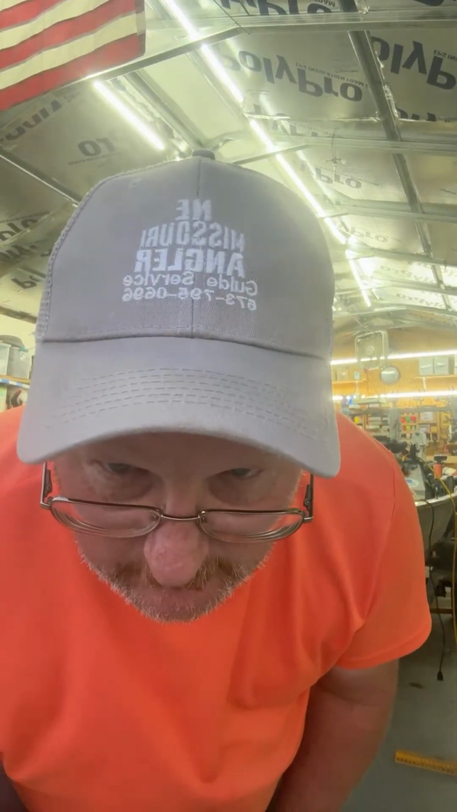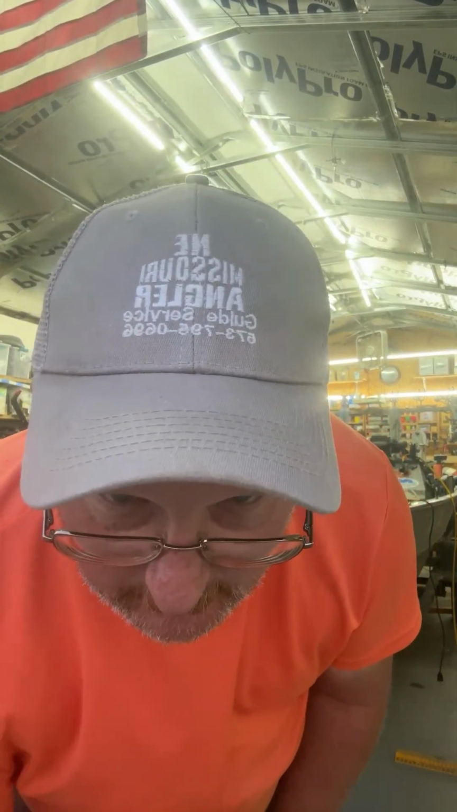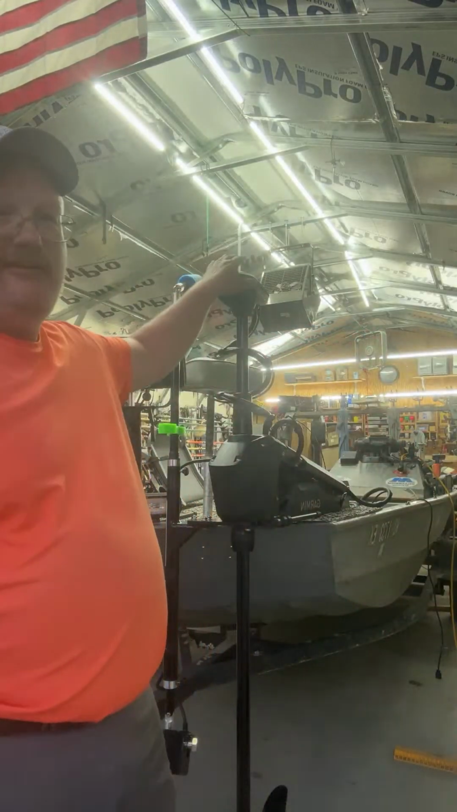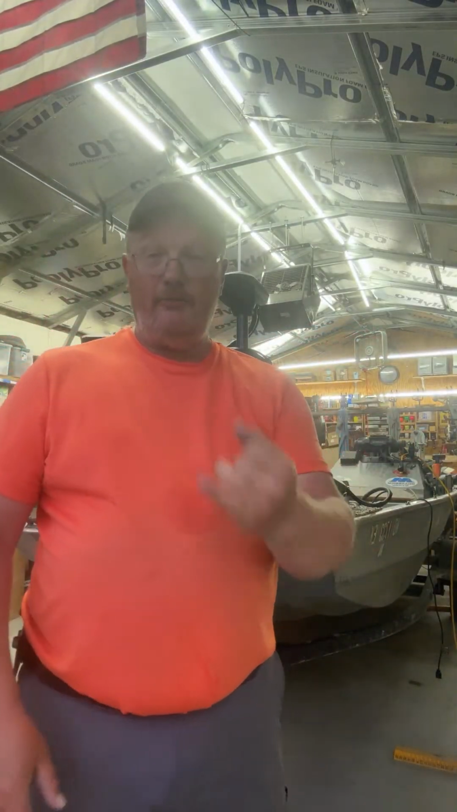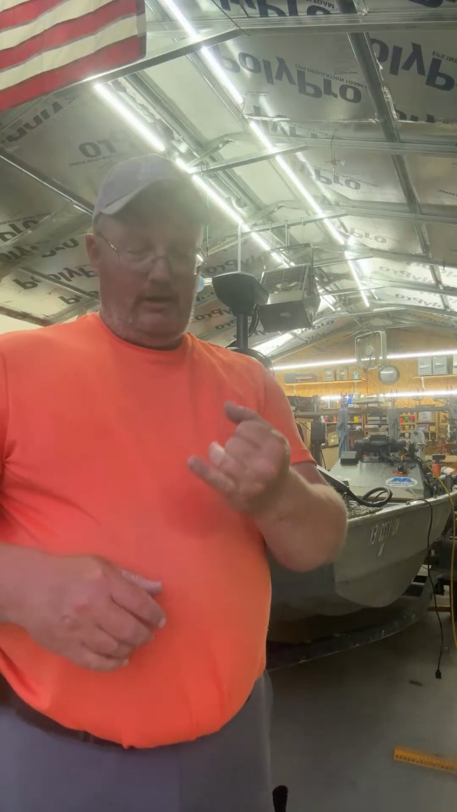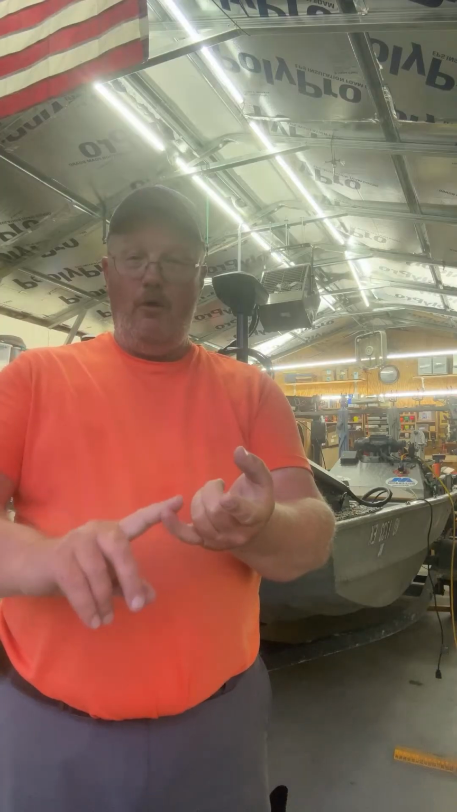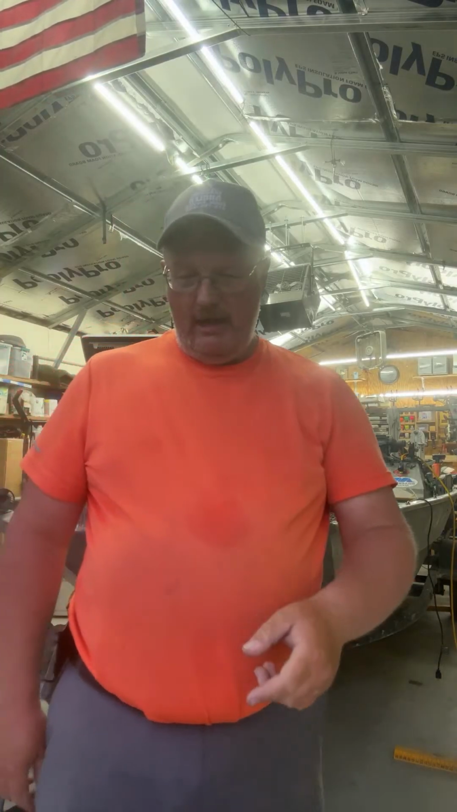What we got here? Let's go get some crappie and cats. Hey, Tyler, does it have a jog feature like Minn Kota? Yes, it does. And not only does it have a jog feature, this is what's wild about this over Minn Kota. You can set the spot lock and the jog to go from 1 to 5 foot. So if you hit spot lock, I have mine set on 3 foot. That's what Minn Kota says theirs is.